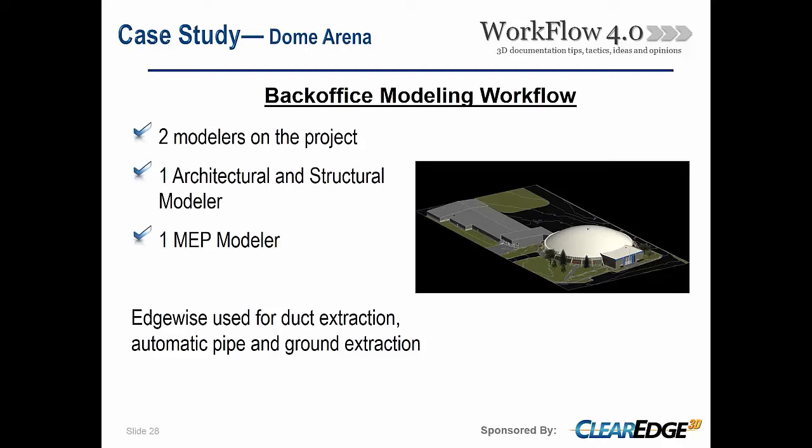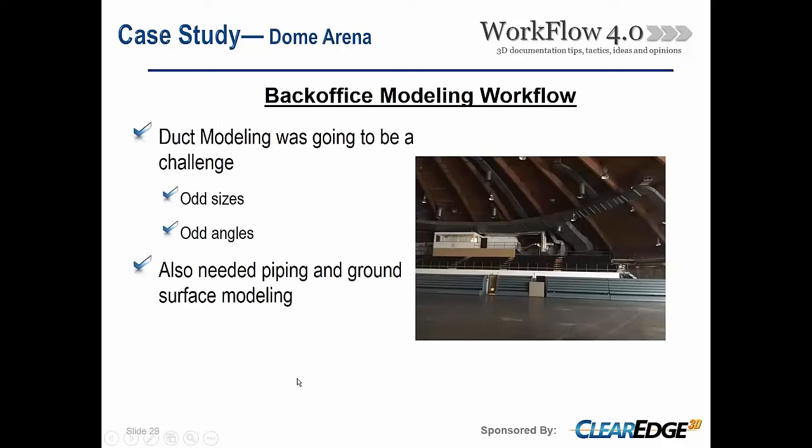Now for that workflow, we use the Edgewise tool sets. Specifically, I want to talk in this session about duct extraction and ground extraction, but we did also use it for pipes. I just wanted to focus on that because it doesn't get talked about as much, because there's not as many situations or as high of a quantity of projects where you're looking at pipe versus duct versus ground extraction. So let's take a look at a couple of those, the duct extraction and the ground extraction.